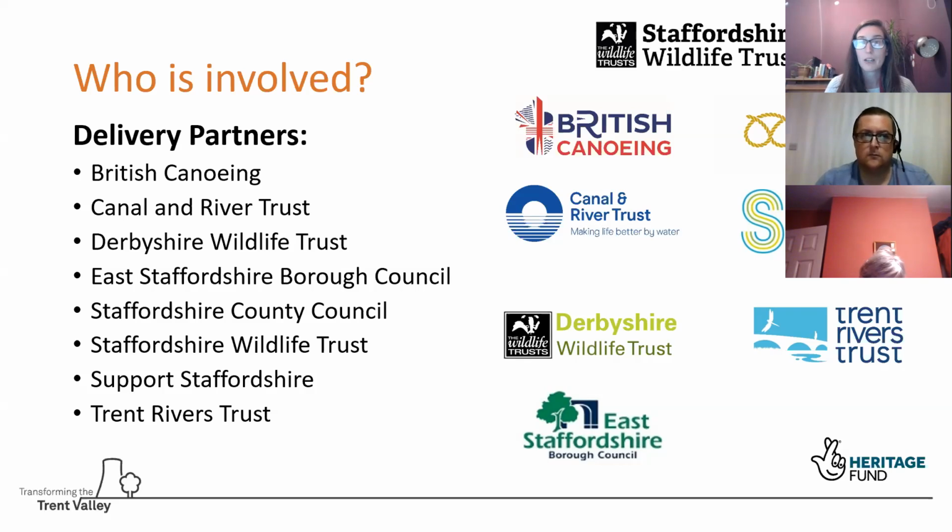Our supporting partners don't have responsibility for delivery of a project, but they sit on the board, they support us, they steer us, they help with resources and facilities. And that includes people like the Environment Agency, South Derbyshire District Council, and also a couple of industries, so Tarmac and Aggregate Industries. So we have a lot of quarrying in the area. That's a real key part of the landscape actually. It's shaped a lot of the landscape in the area.